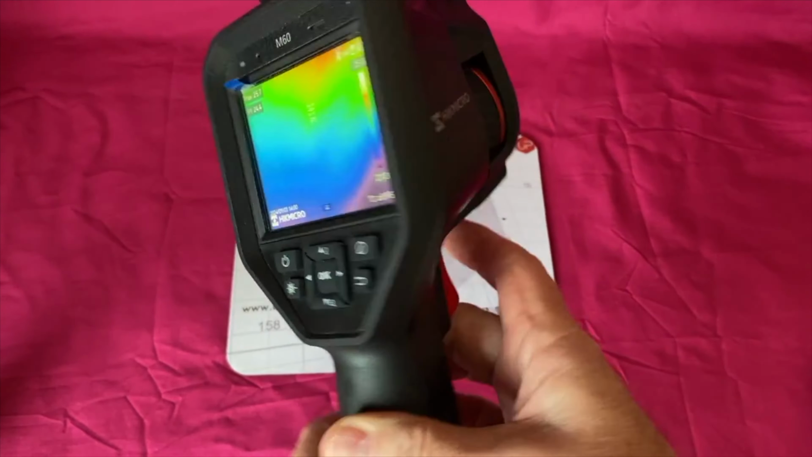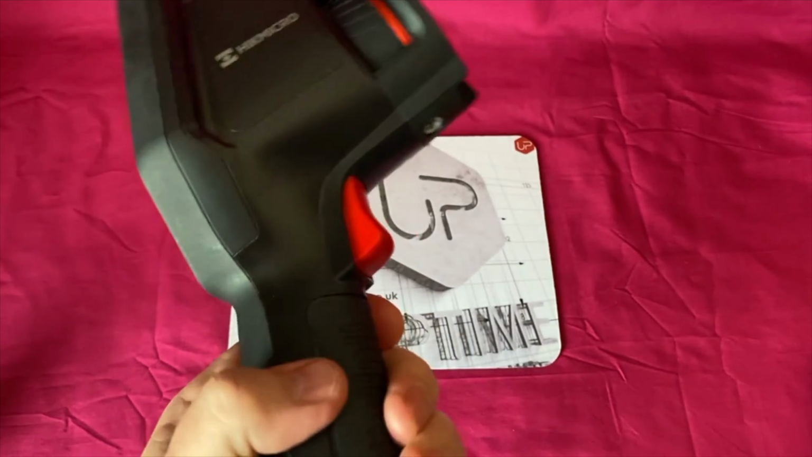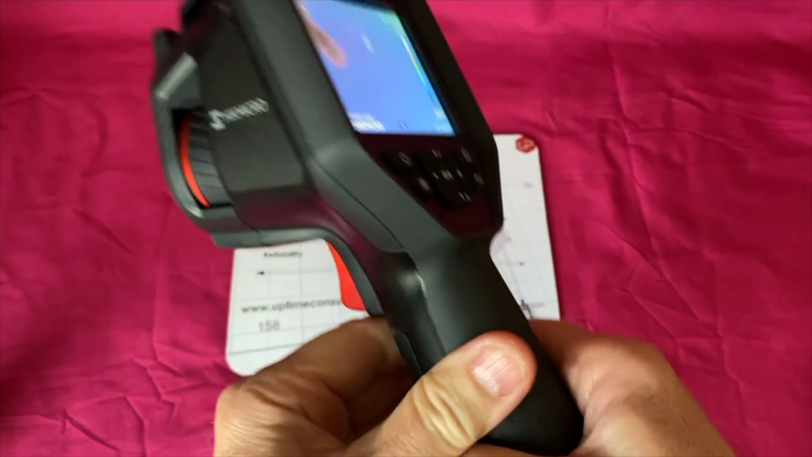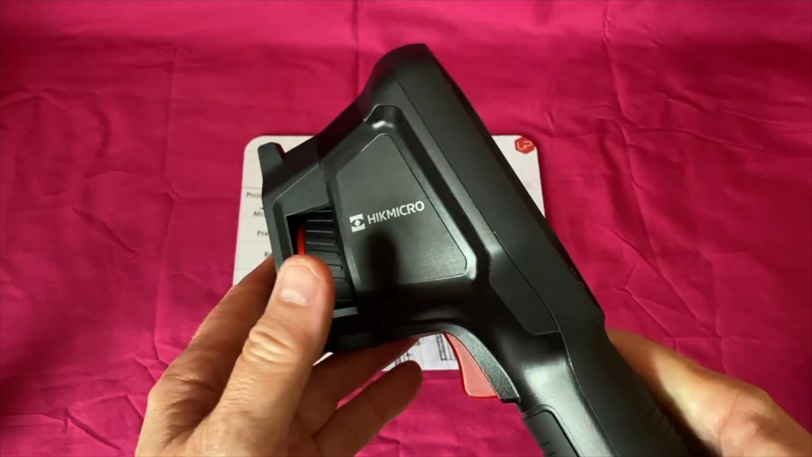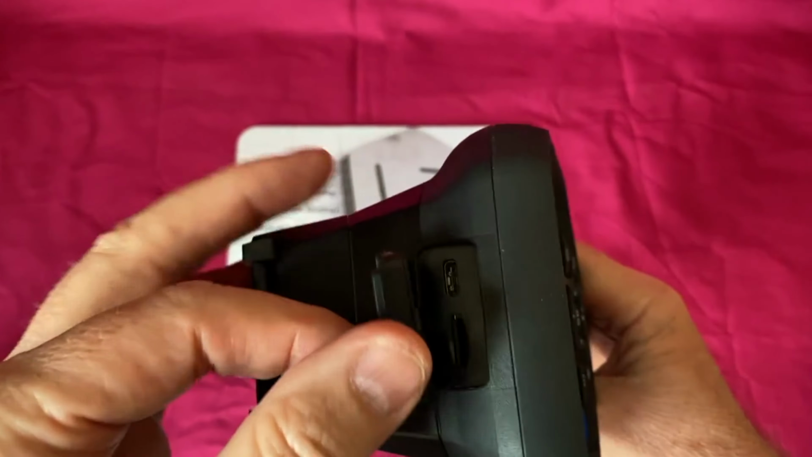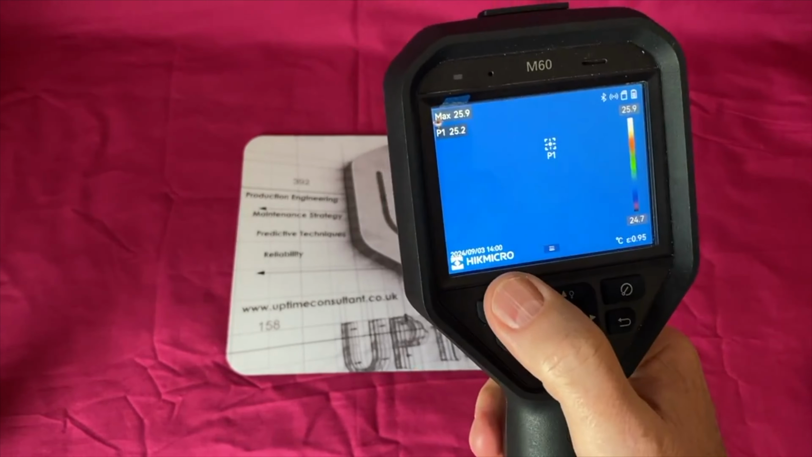So it's by HIKMICRO. I think I've covered everything. Some of the guys said they didn't like the very, very plasticky feel, but there are rubberized pieces on the grip. I quite like the positive catch on that to protect that. There's a tripod mount here. There's your mini SD storage in there and the power cable output there as well. So that's basically it for the M60.